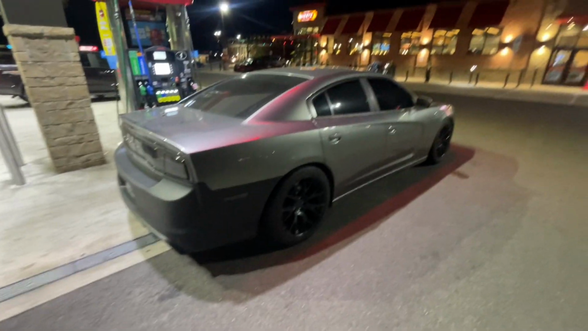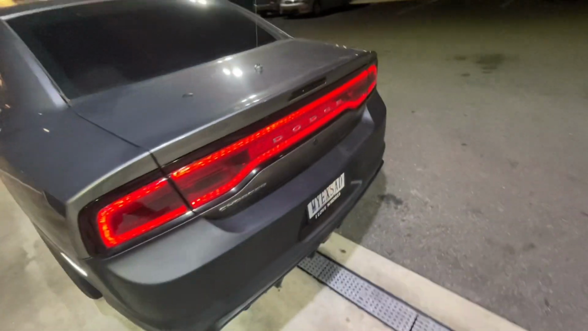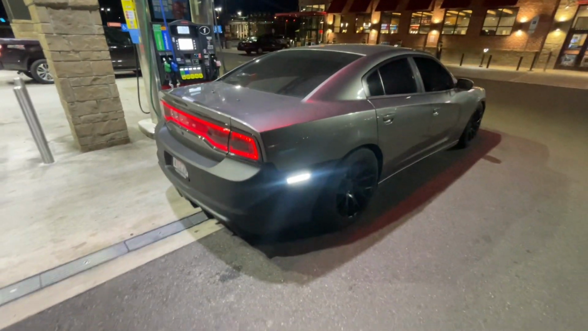Can we just take the time out of the day, though? Just look at this. Like, I'm not gonna lie to y'all, bro. This, they came a long way. This was so bad when I got it, bro. Now, hold up. Gotta turn the side markers on. Them are so crazy, bro. Like, in person, they look crazy, but even on camera, them still look crazy as hell.